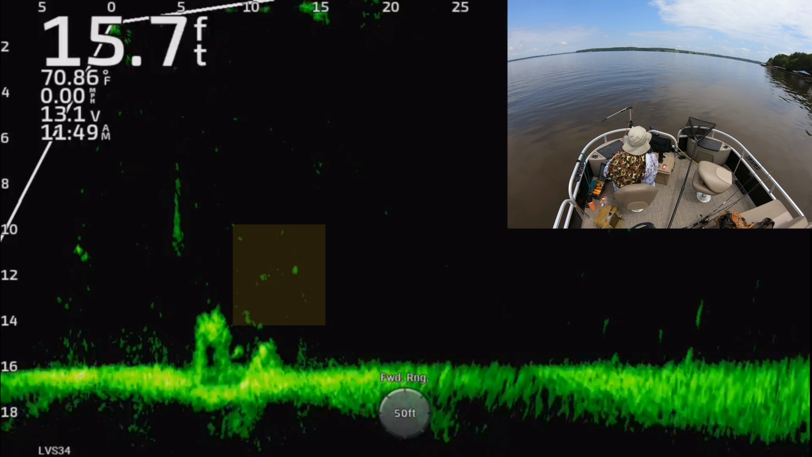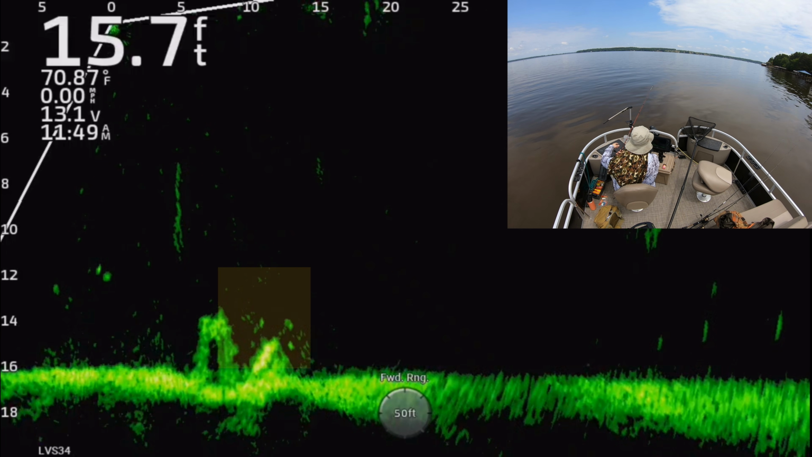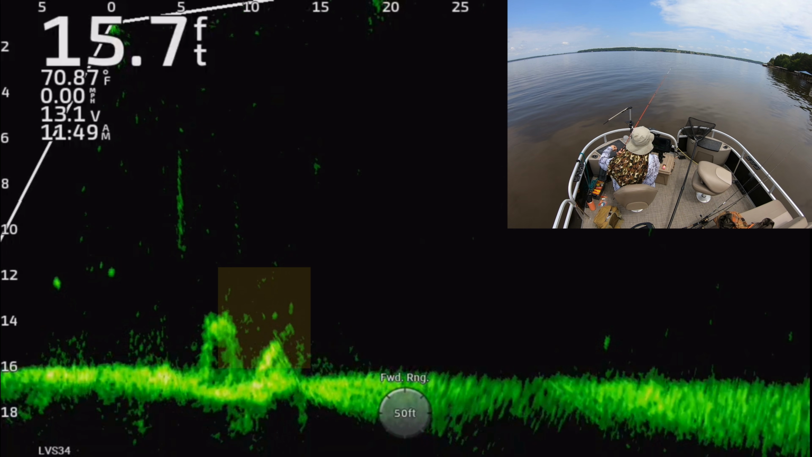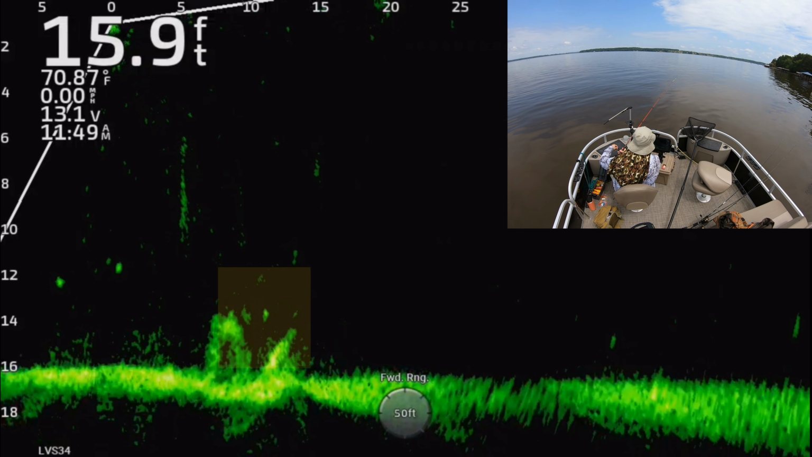That looks like a good stump there. I don't know if I have a fish in mind here or not. I'm probably fishing structure again, just hoping that there's a fish on this stuff, because there has been up to, you know, up.